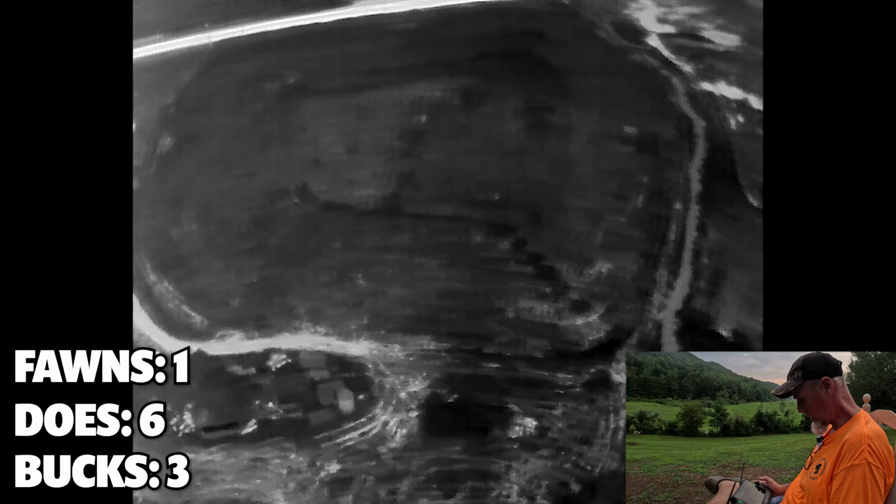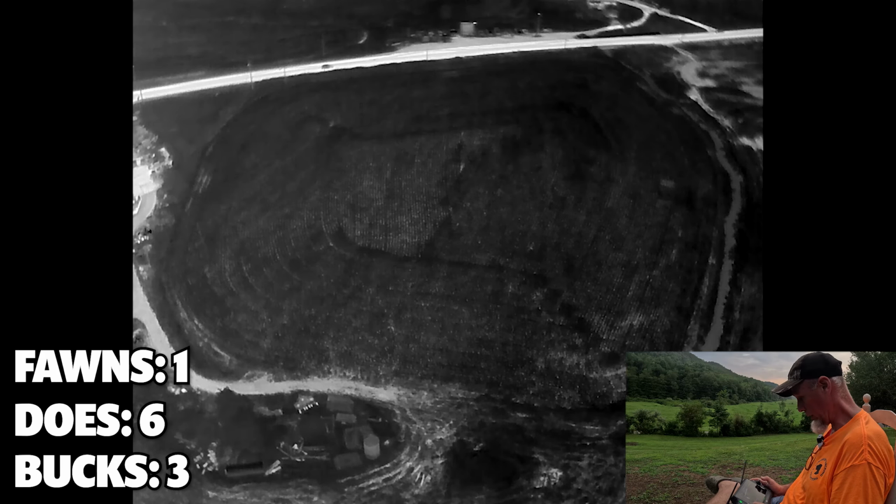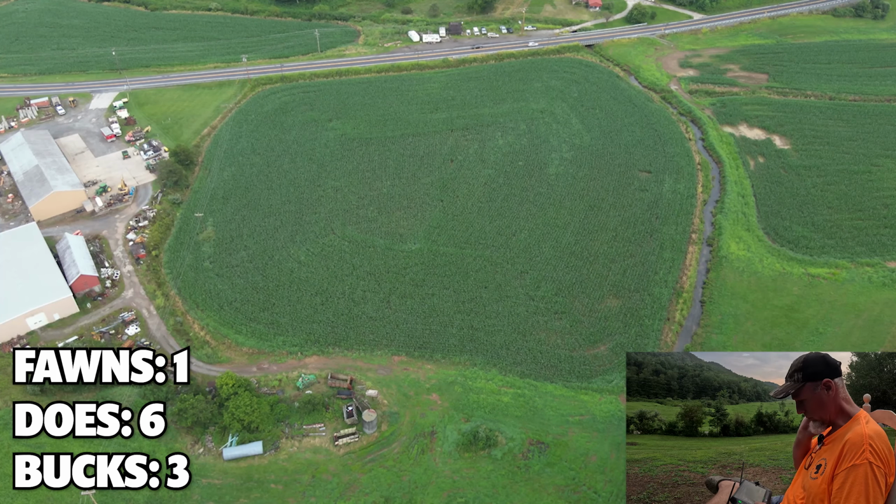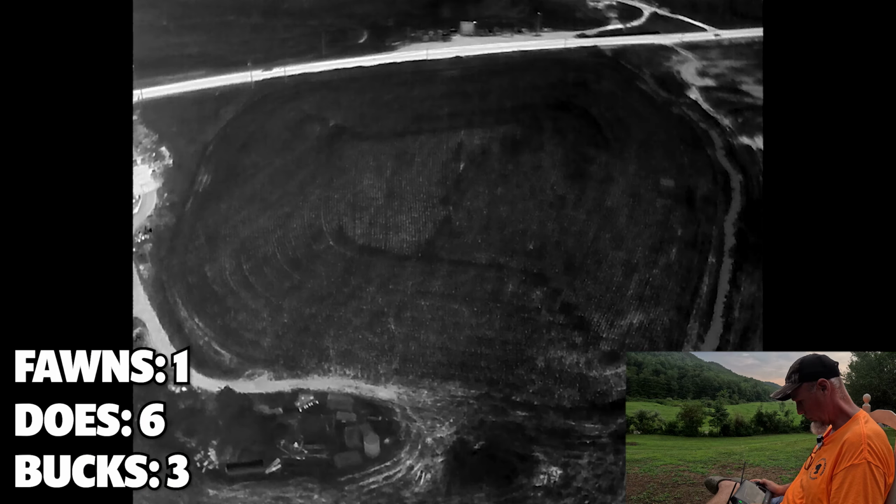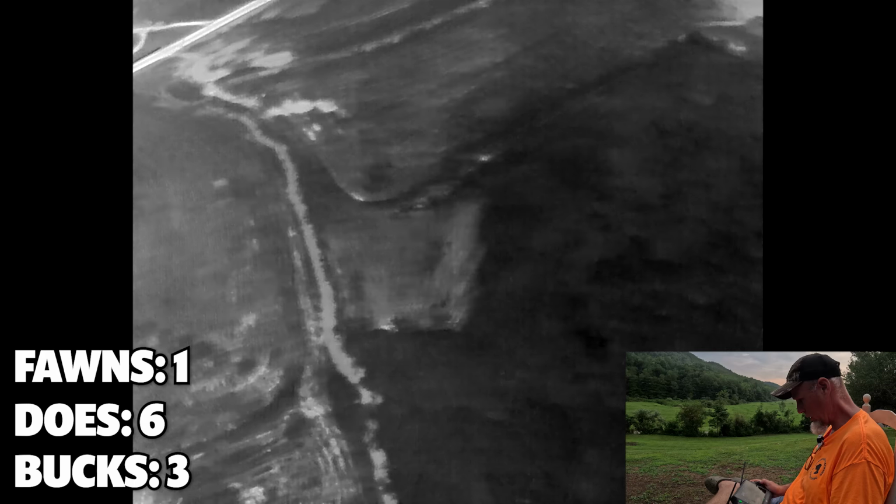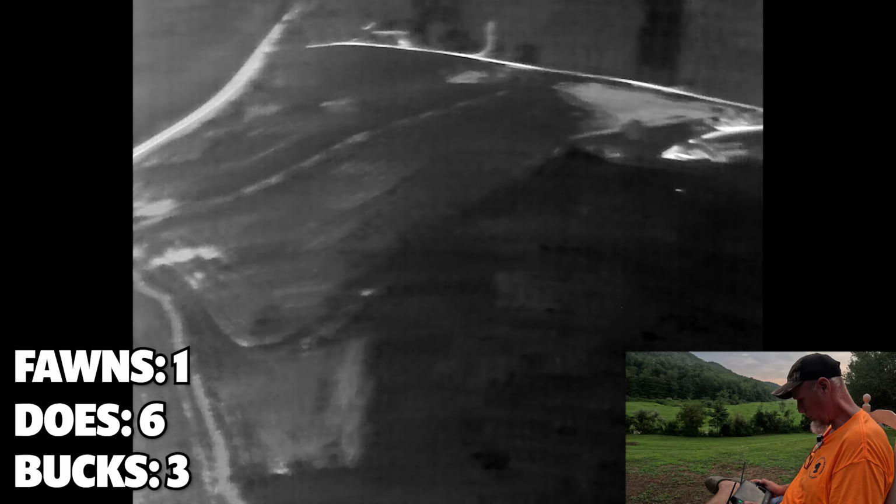And that should be a cornfield. It's going to be hard to see anything in there. Yep, that's cornfield. Let's go to IR, see if we can find anything. Not picking up much. Ooh, what do we got here?